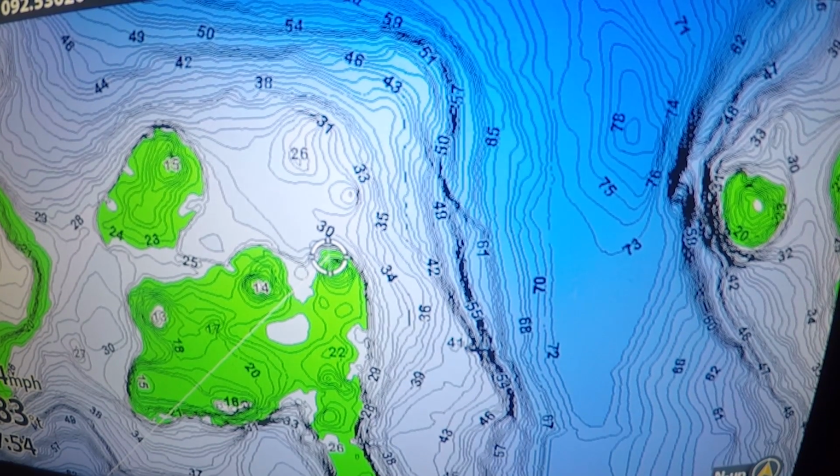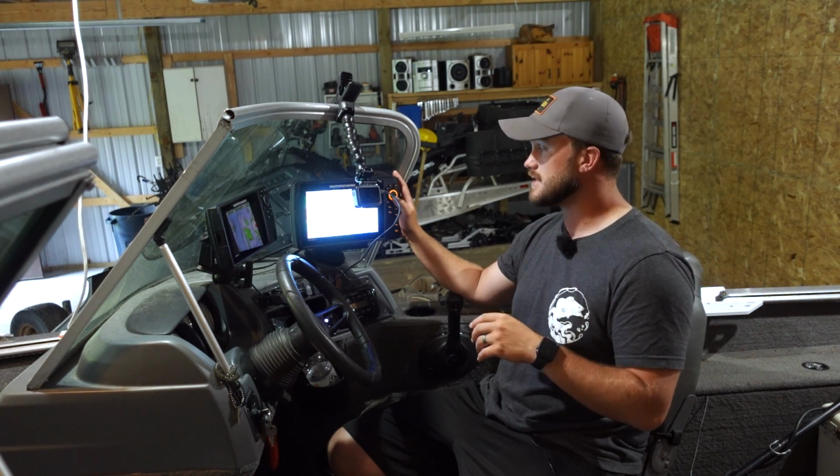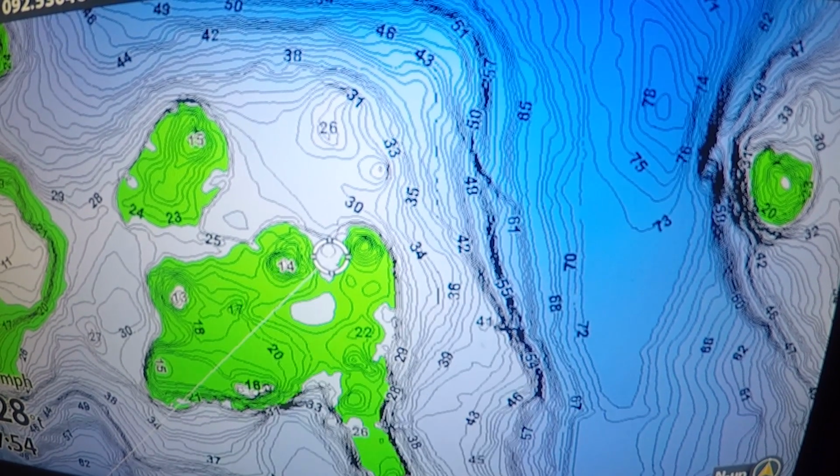Then once I identify some of these sweet spots, these spots on the spots, there are a few more that I might look for, something like this. That's a saddle in between these two humps. That's kind of a high traffic area for these fish. As they're moving around this structure, if they're out a little deeper like that, they might be moving in those saddles.